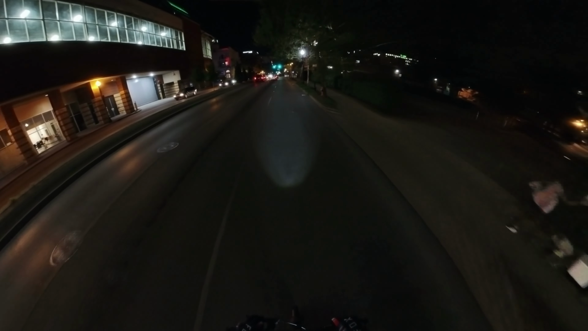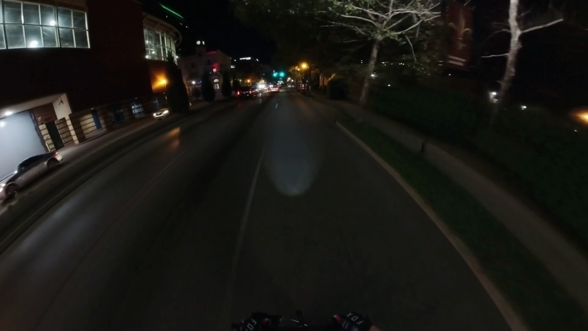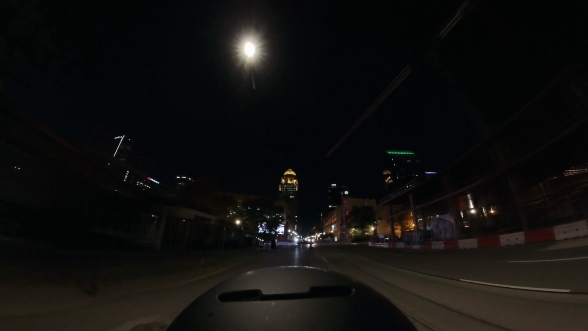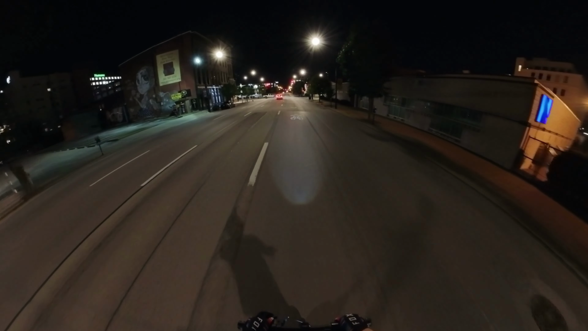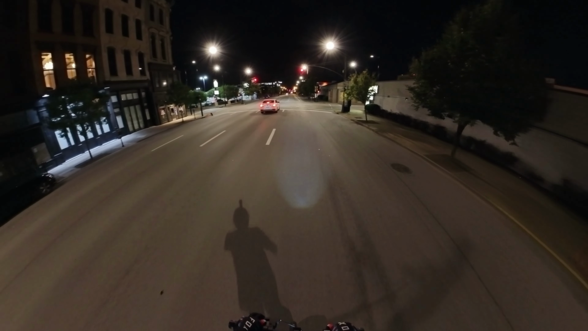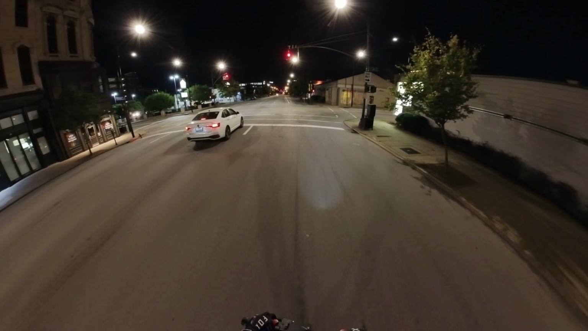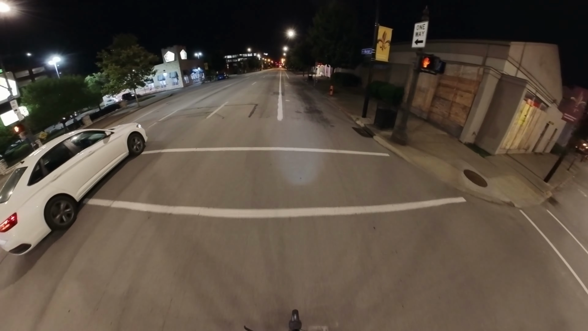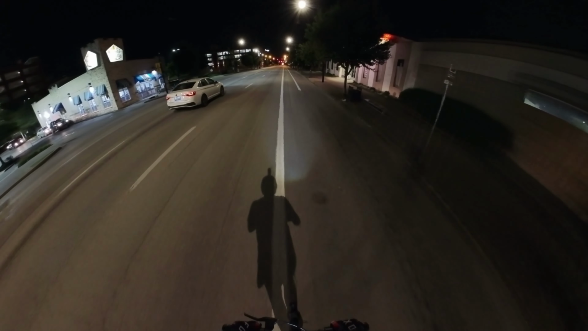Now, turn through here. This will take me back the way I want to go, because this will be Market Street, which is where I was at earlier. So this is going back.